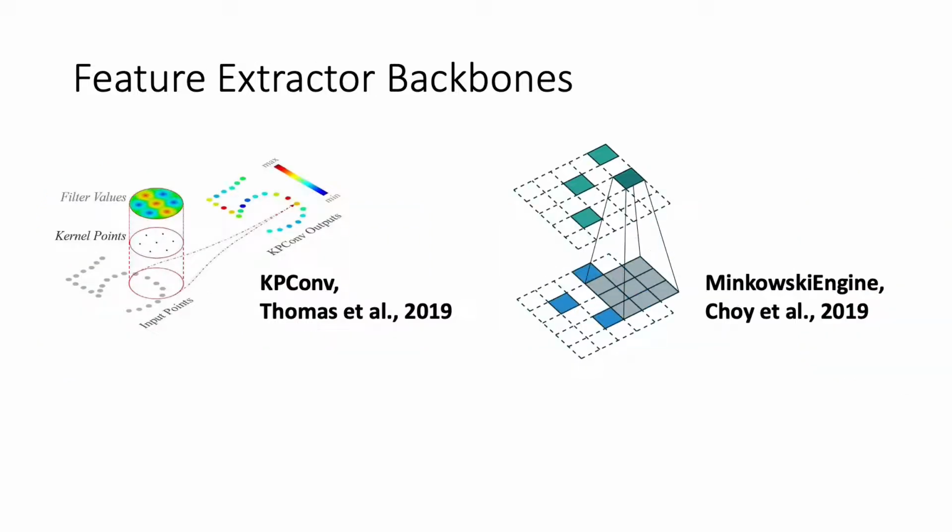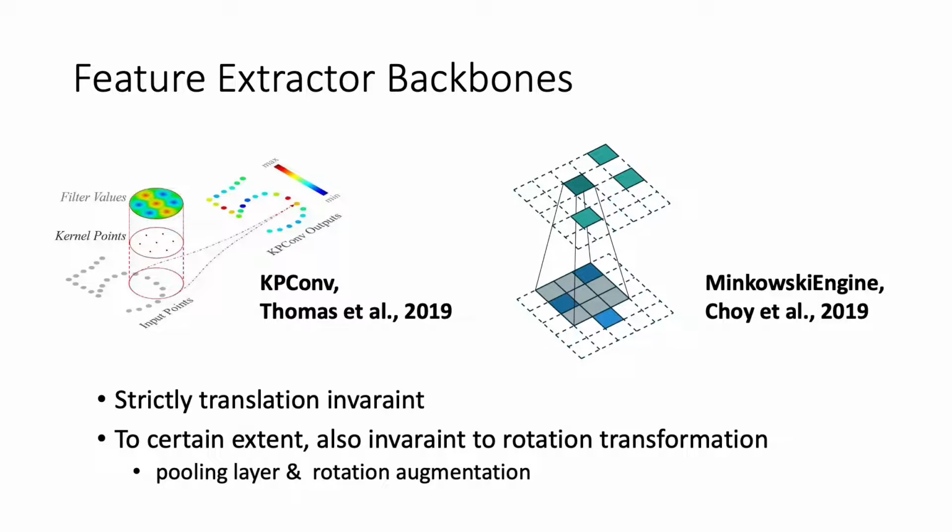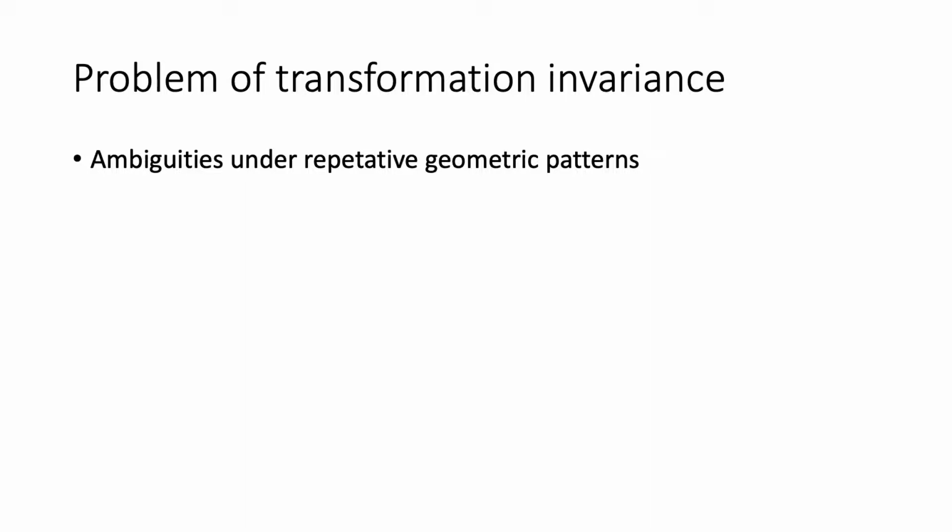State-of-the-art point cloud matching approaches employ the geometry features extracted by 3D convolutional neural networks, such as the KPConv-based or the Minkowski engine. These feature extractors are strictly translation invariant, and, to a certain extent, also invariant to rotation transformations, given the commonly adopted max pooling layers in the networks, and random rotation-based data augmentation during training. Transformation invariance is good for local feature representation. However, it may cause ambiguity in scenes that have repetitive geometric patterns.